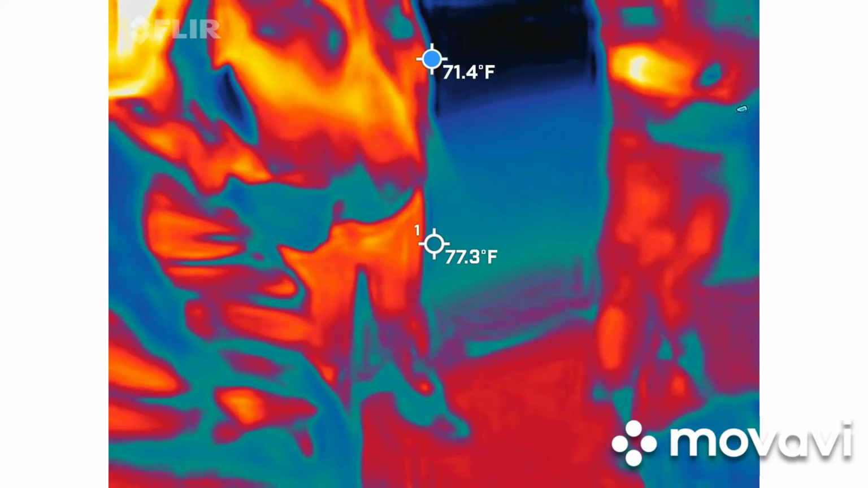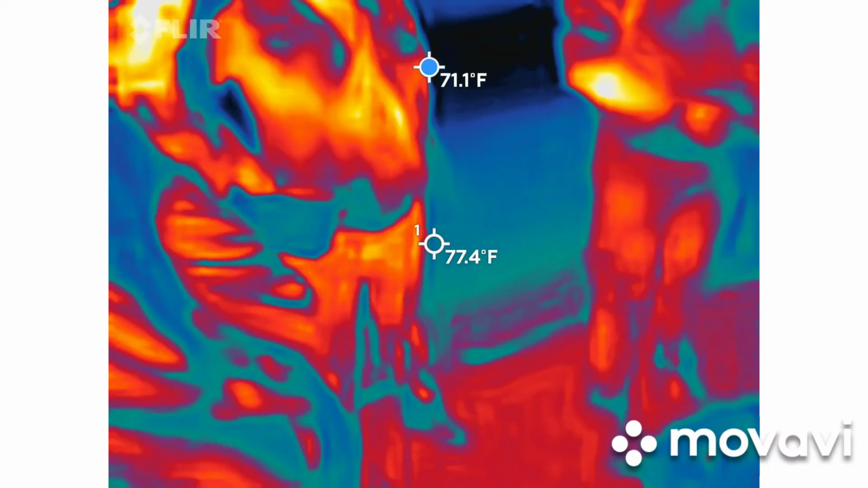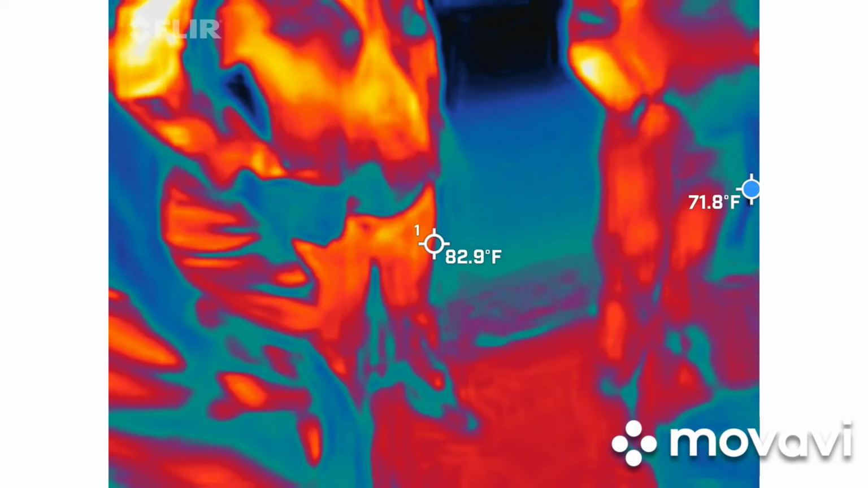Okay, so lasers can make a lot of trouble. We're going to keep them on the ground and up to 3 to 4 feet in front of you only. So really you're going to be trying to find motion through the laser grid. We're going to be using two different styles. This one gives us red squares.